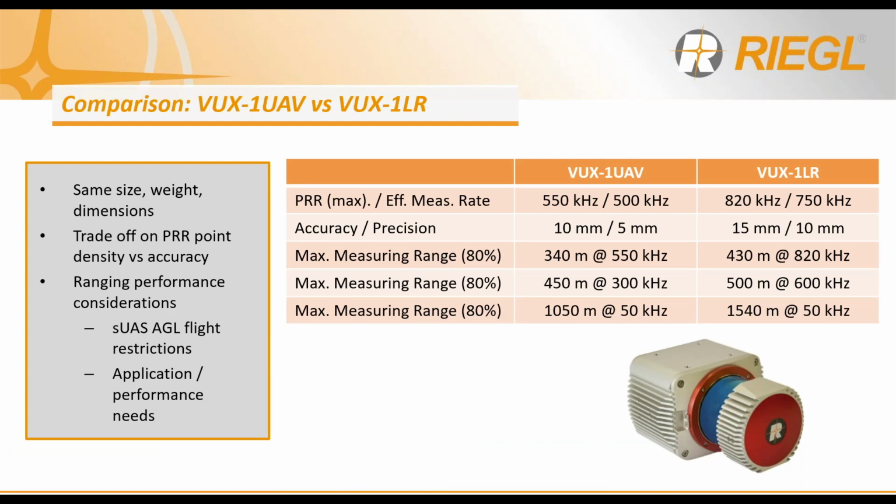Now let's look at a comparison between the VUX-1 UAV and the VUX-1 LR. Larger projects that range from tens to hundreds of miles usually mean a small UAS won't cut it, with some contracts even requiring the data be collected from a manned helicopter. Because of this demand in the marketplace, RIEGL has developed the VUX-1 LR. The VUX-1 LR will allow your data acquisition team to fly at higher ground speeds and altitudes, reducing your time for data collects while maintaining the same weight and dimensions of the VUX-1 UAV.